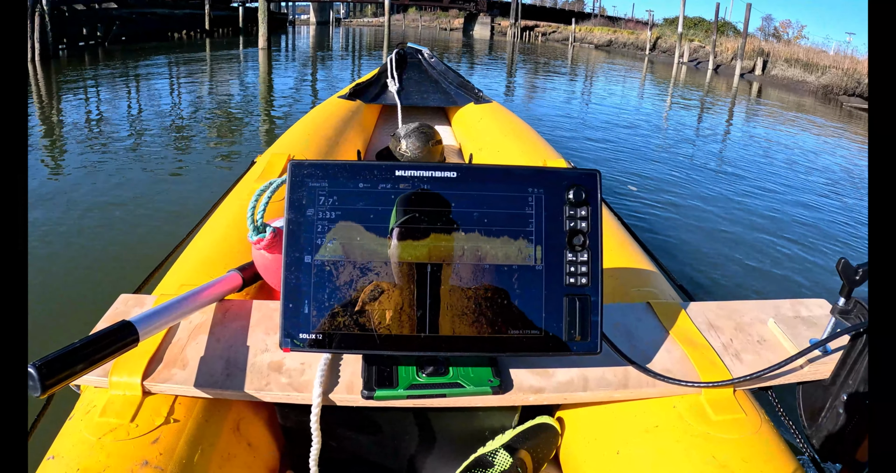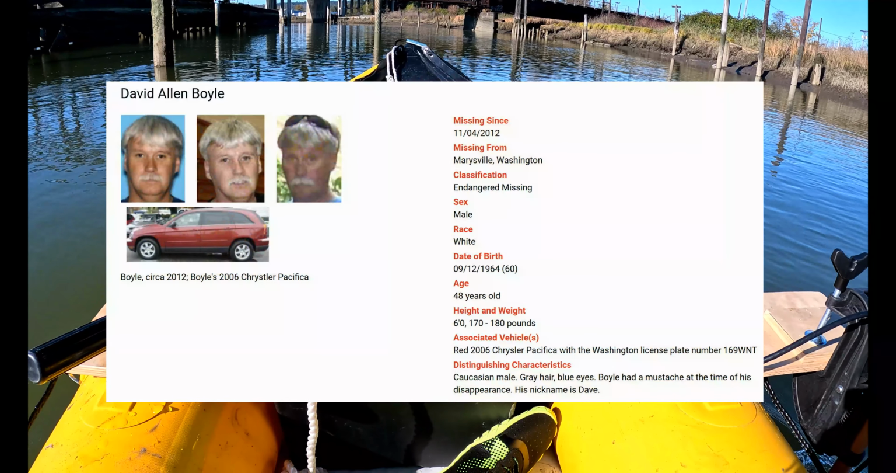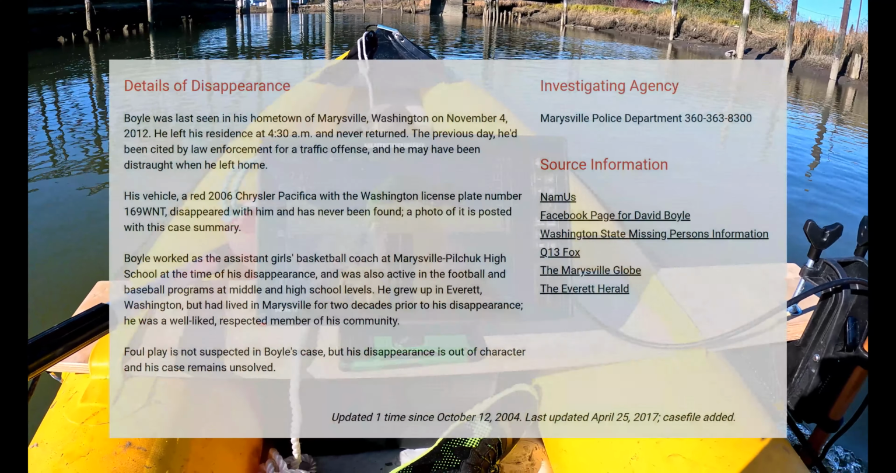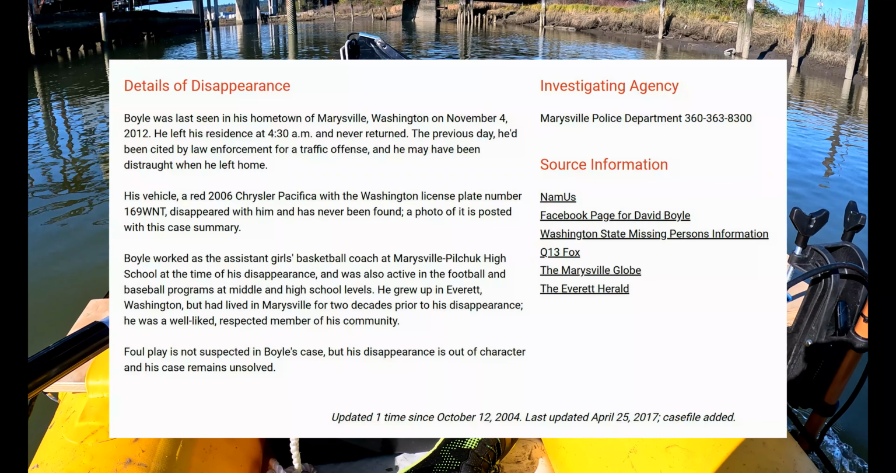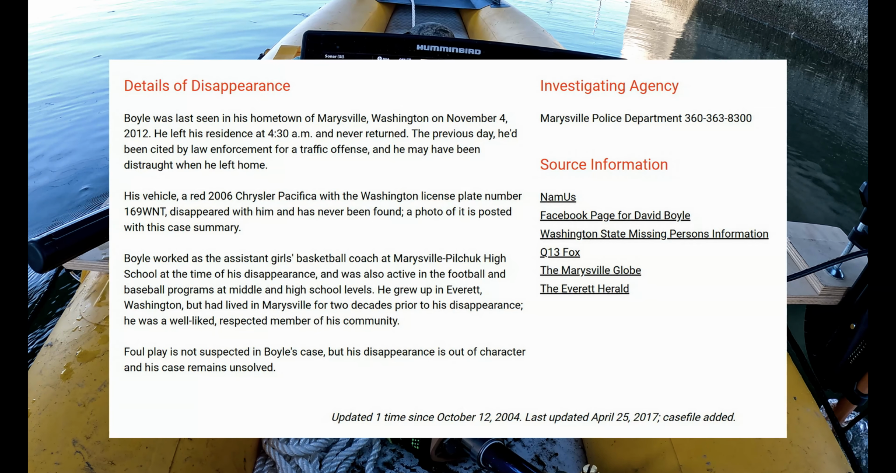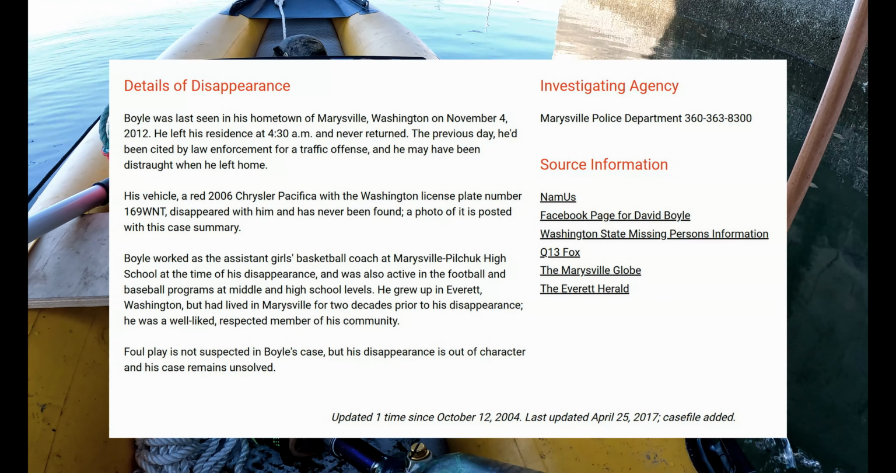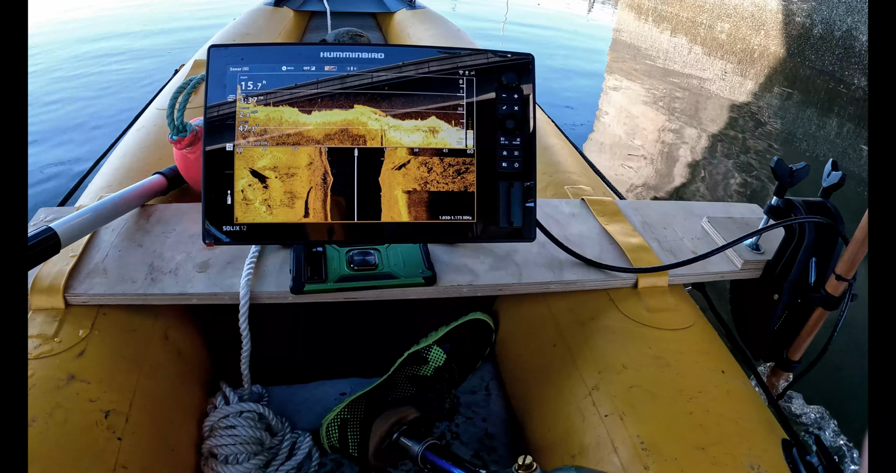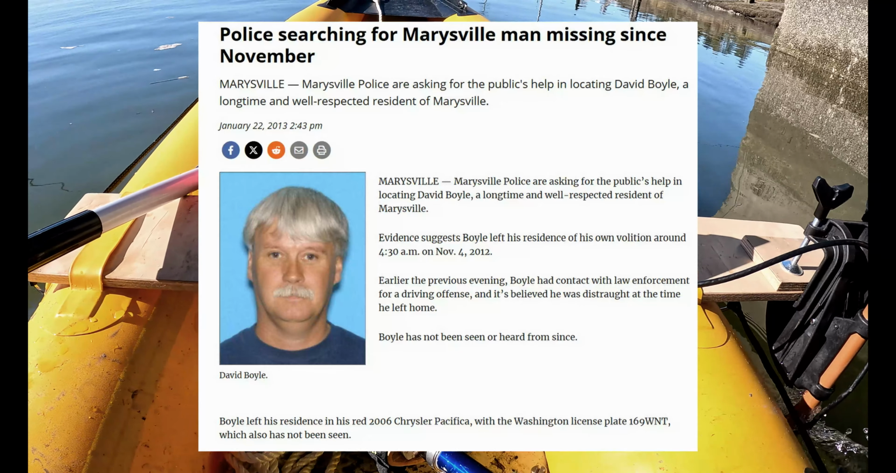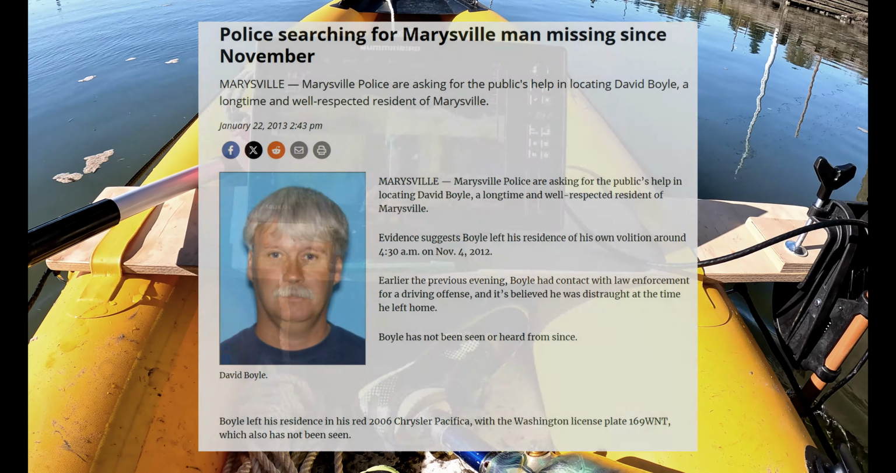David Allen Boyle had worked as an assistant girls basketball coach at Marysville Pilchuck High School at the time of his disappearance. He was also active in the football and baseball programs at the middle school, and he grew up in Everett, Washington, but had been residing in Marysville for 2 decades prior to his disappearance. He was a well-liked and respected member of his community. Foul play is not suspected in David Allen Boyle's disappearance.